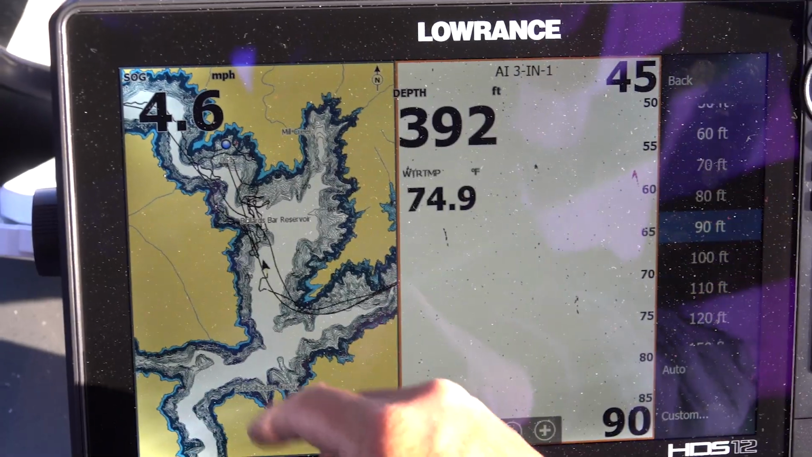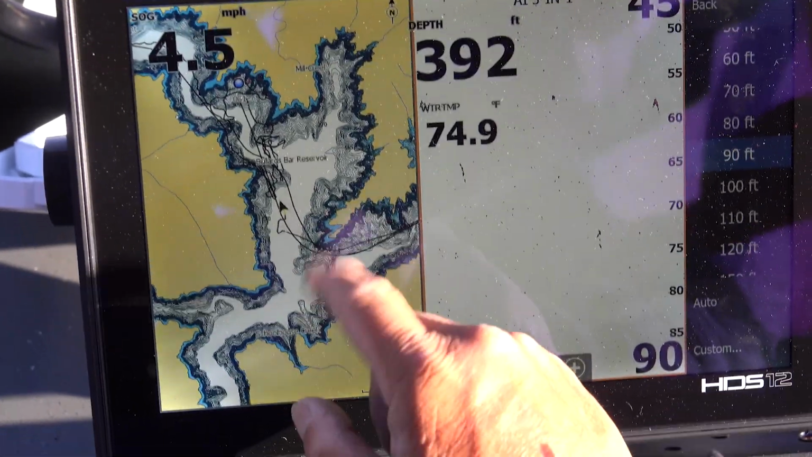So see, now you see it tracking us in yellow. So like different days, every day I would come, I change the color so I know what day it was. Otherwise everything will be in black.